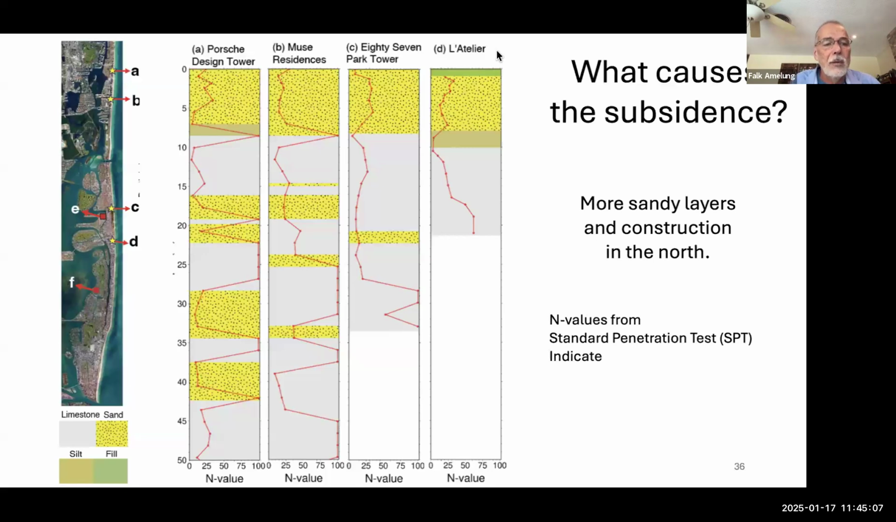For a few places, we have geotechnical exploration reports. Unfortunately, just for a few. If we had more, our study would be much more conclusive. But we have just four different places. For the Porsche Design Tower, and in the Porsche, so what do we see?